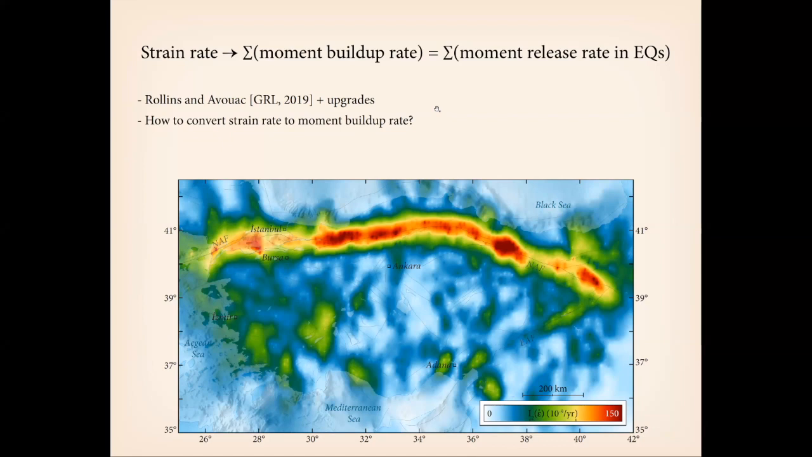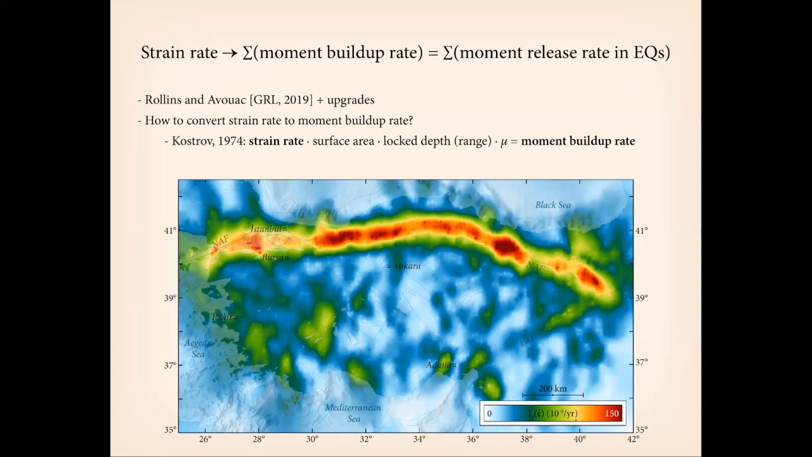And so our first challenge is how to convert strain rate to moment buildup rate, how to use strain rate to estimate the moment buildup rate in the crust. For that, we'll use the formulation of Kostrov, 1974, which tells us that the moment buildup rate in a given volume is the strain rate in that volume times the shear modulus mu, or the elastic stiffness of the volume. So we're going to do this in each little cell of our strain map, and then take the sum at the end a few slides later. But in each little cell here, we know the strain rate of the cell from the work that Jonathan has done. We know the surface area of each cell, the area covered by it.